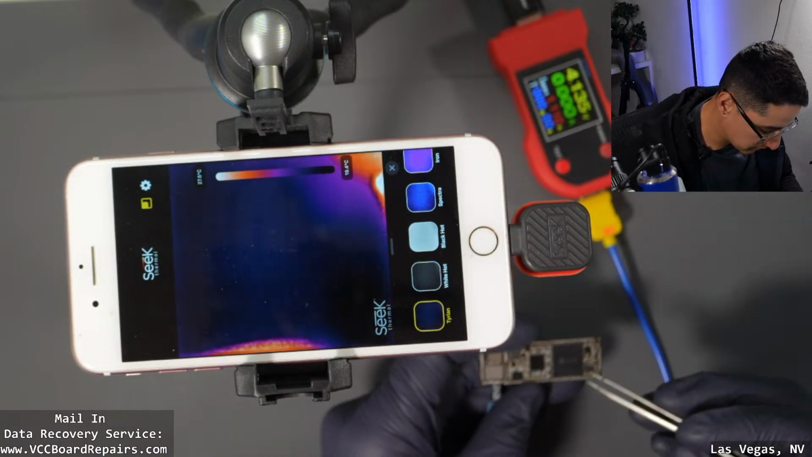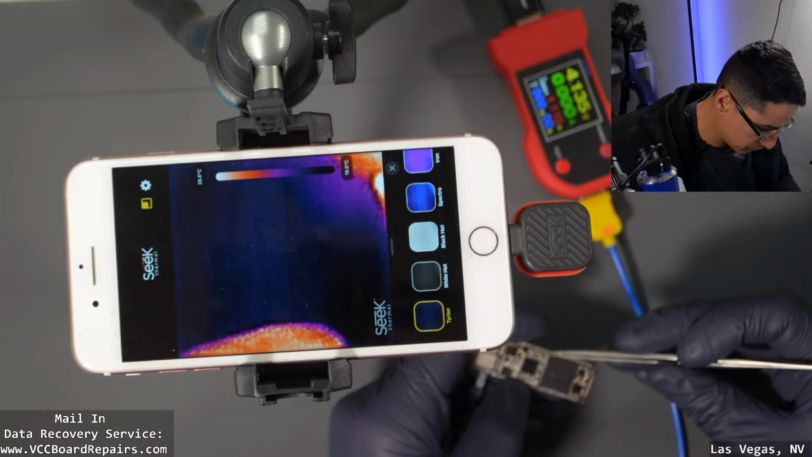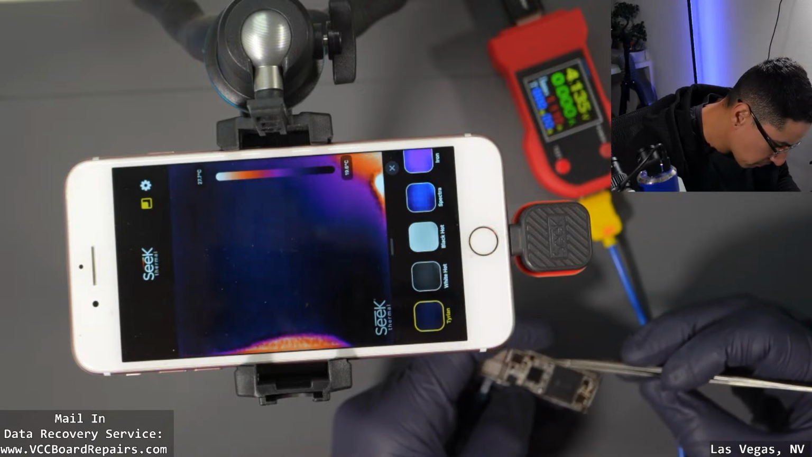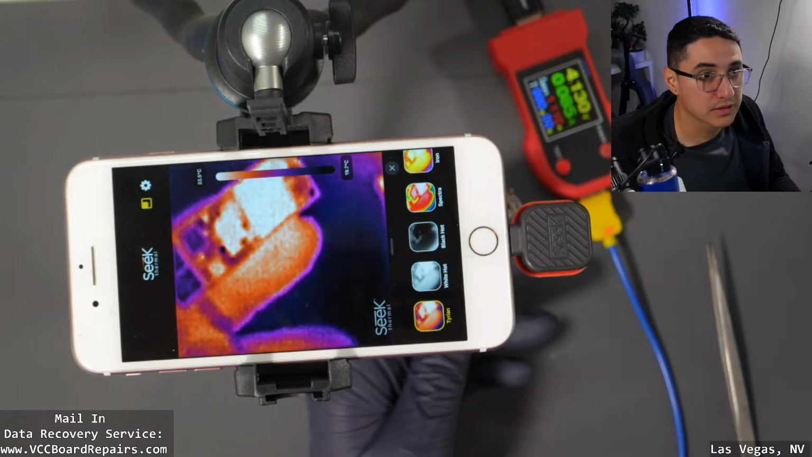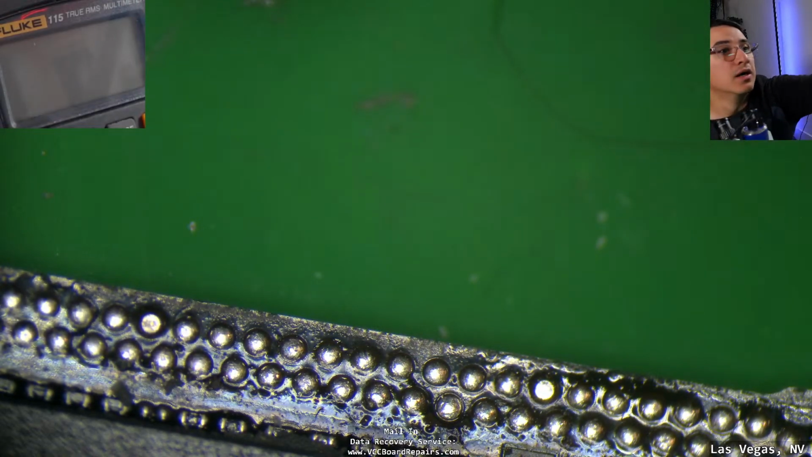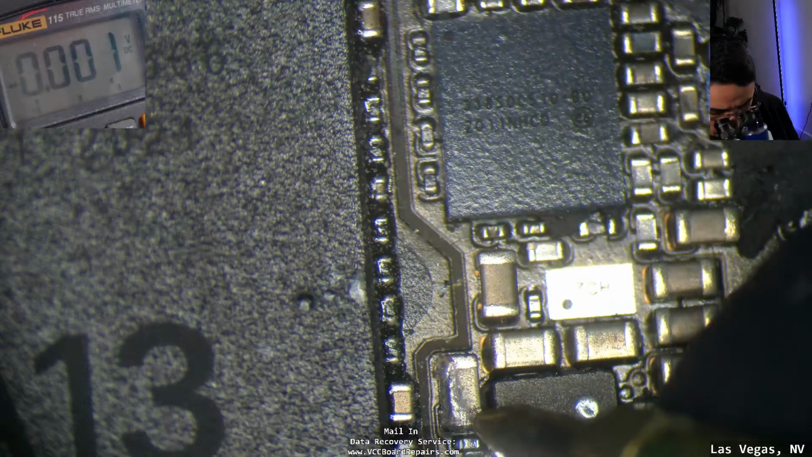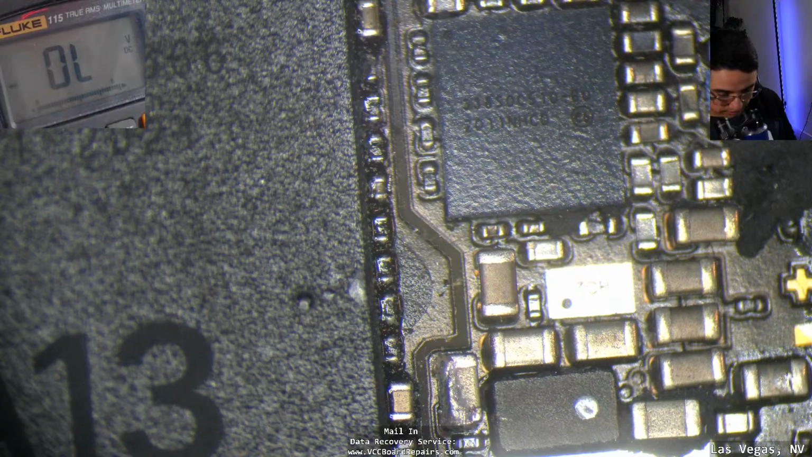I want a different short. All right, I'm gonna prompt to boot. Hopefully it's a short that holds. Oh man, looks like the phone is booting. Maybe I didn't create the short. Let me check with my multimeter. Yeah, it did create a short, but didn't cause abnormal or high current draw.